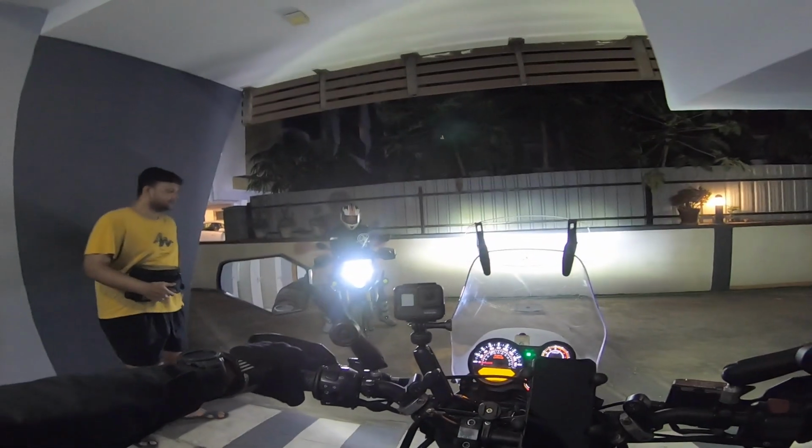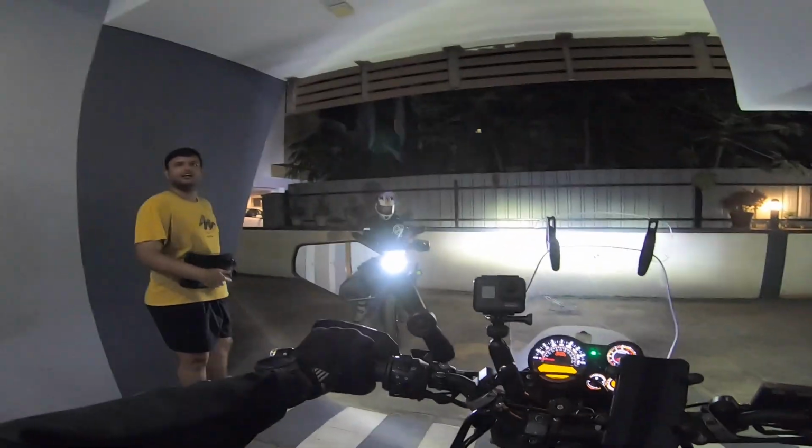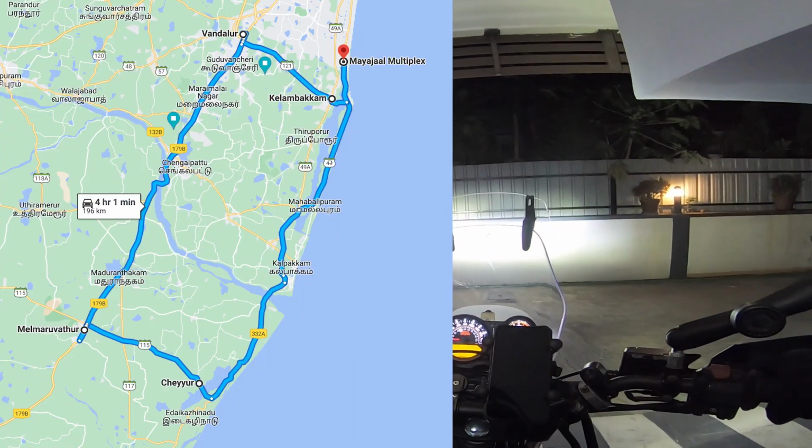So that's Bharat and me and the Himalayan. Bharat is on his GS310. I'm on the Himalayan. We are headed out on a trip. A quick, short night ride.